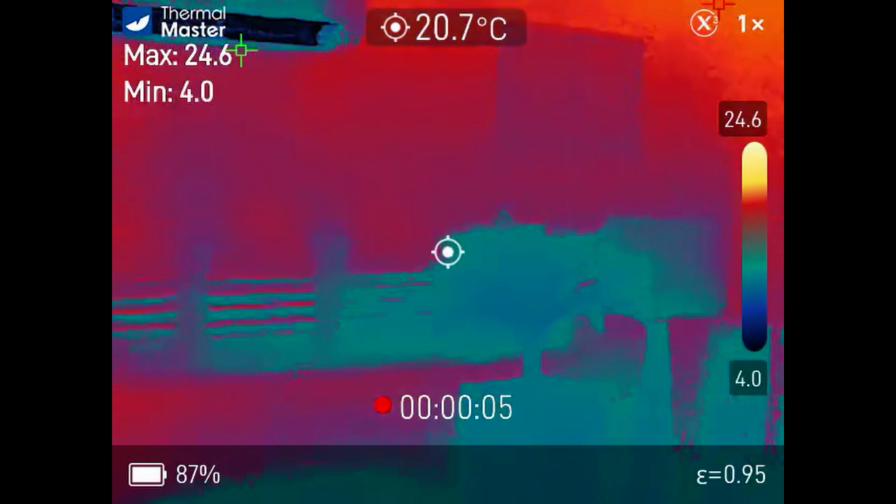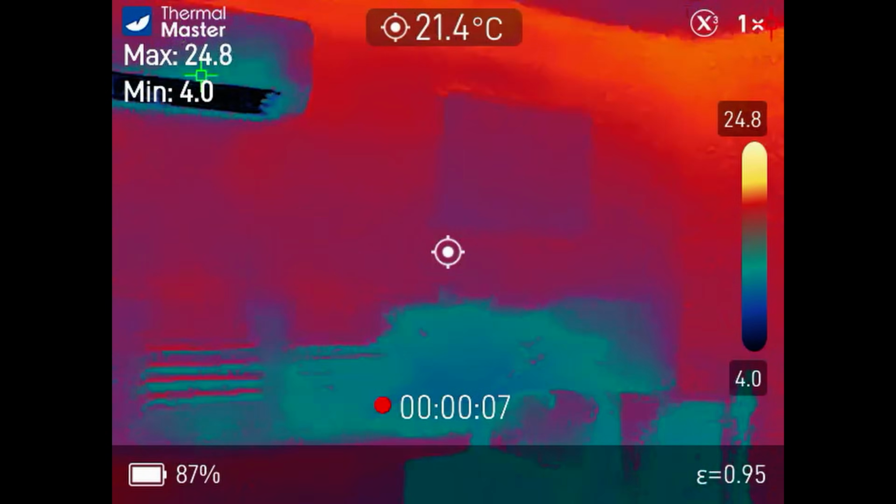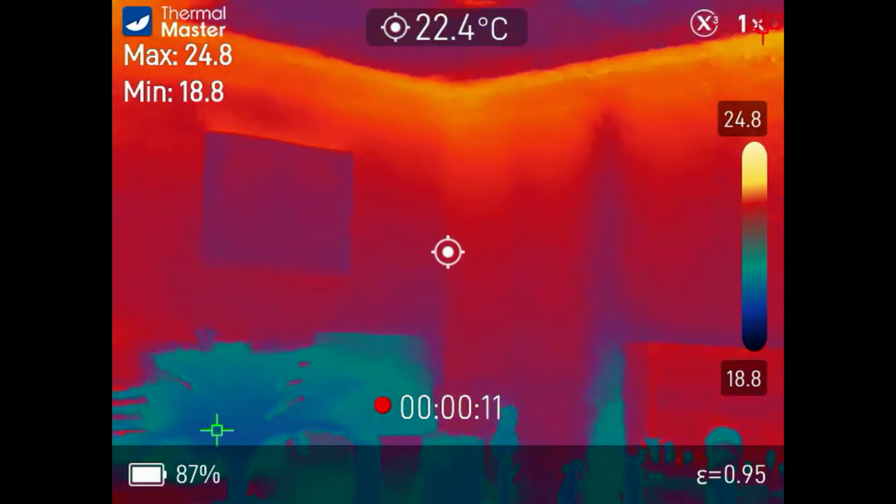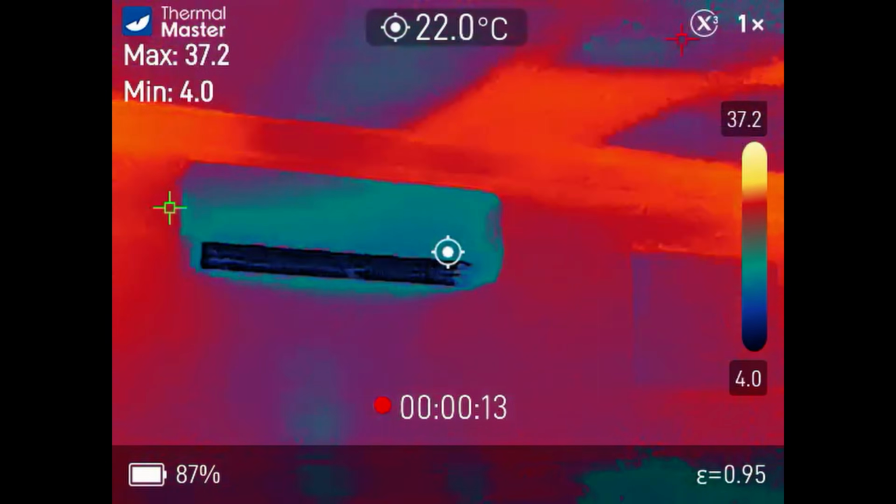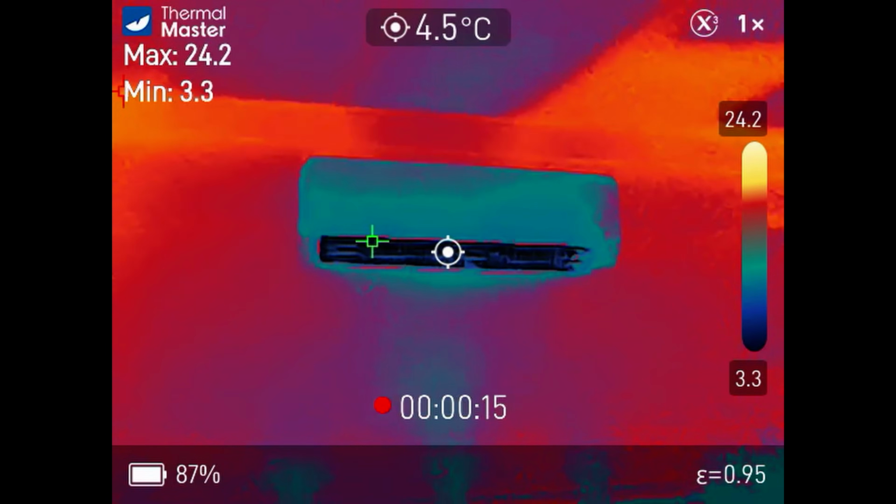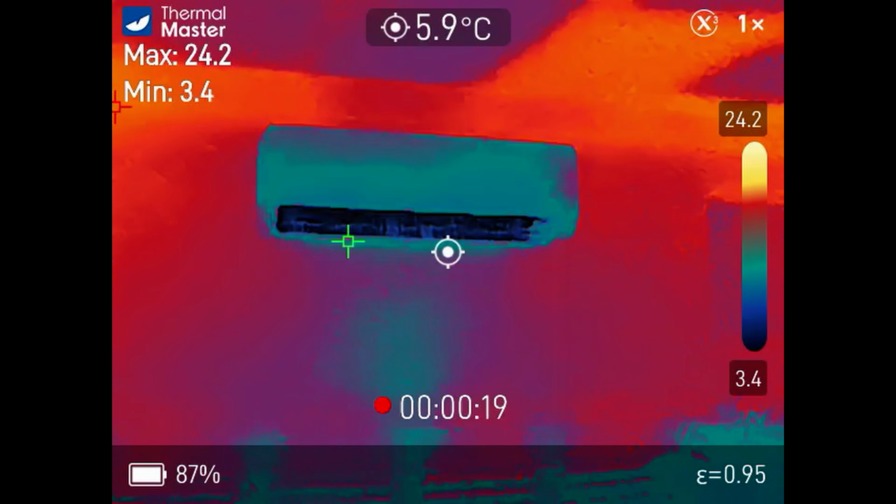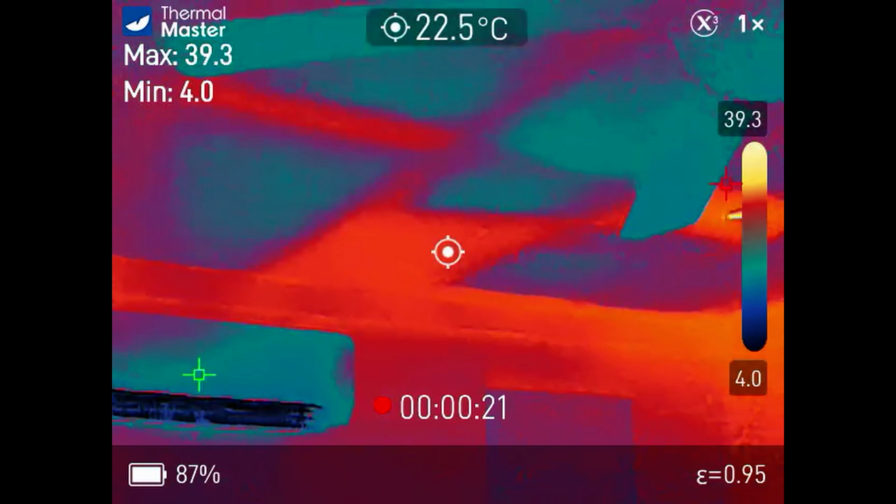Okay, so back to this. The point in the middle, okay, so let's look at some temperatures. The point in the middle seems to be what it's reporting up the top, so 22 degrees. If I go right to the air conditioner, it should be cold. Yeah, 4.6.9. It's cold. I don't know that I'd be using it for that accuracy.